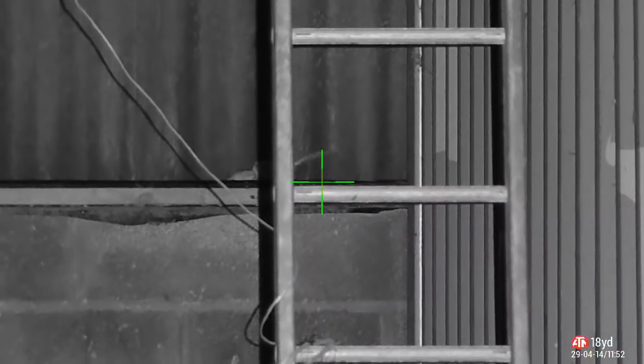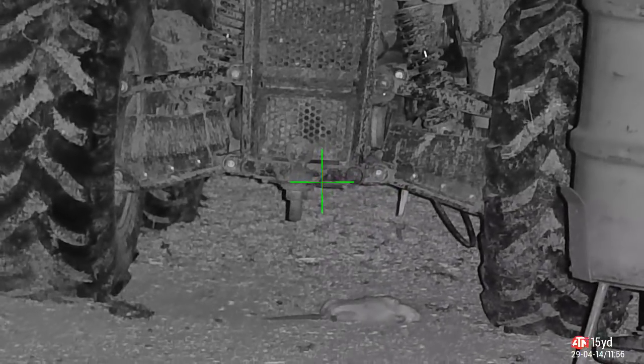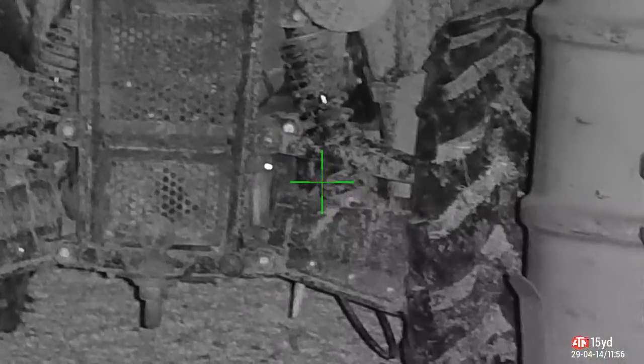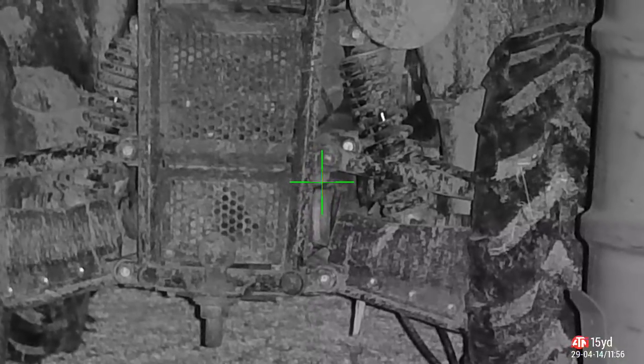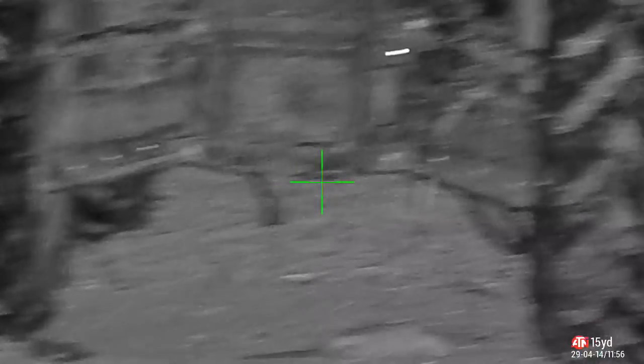He's thrashed his tail in anger. He's very unhappy he's dead. He had a lot of breeding to do, you know. Not anymore, mate. You're not giving anyone any of your lead. Bit of a tricky shot, hiding in the back of this quad, or tractor, sorry. Very interested in what's going on.